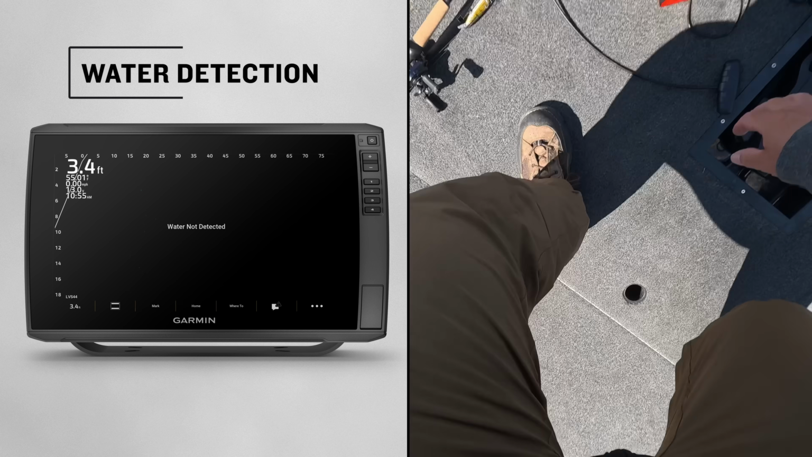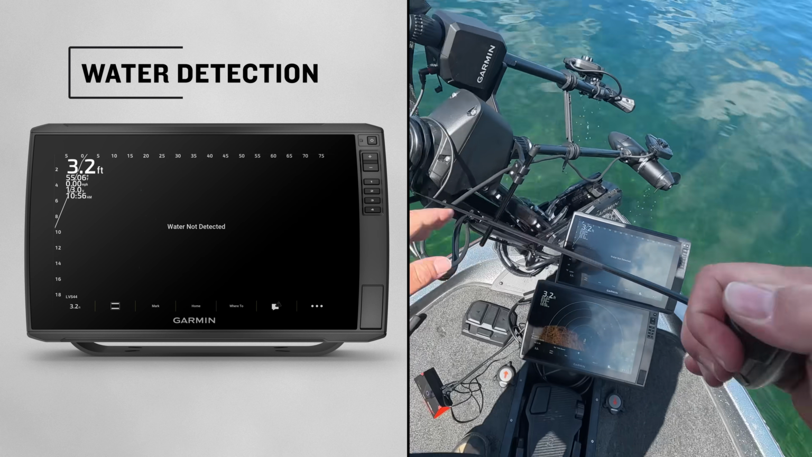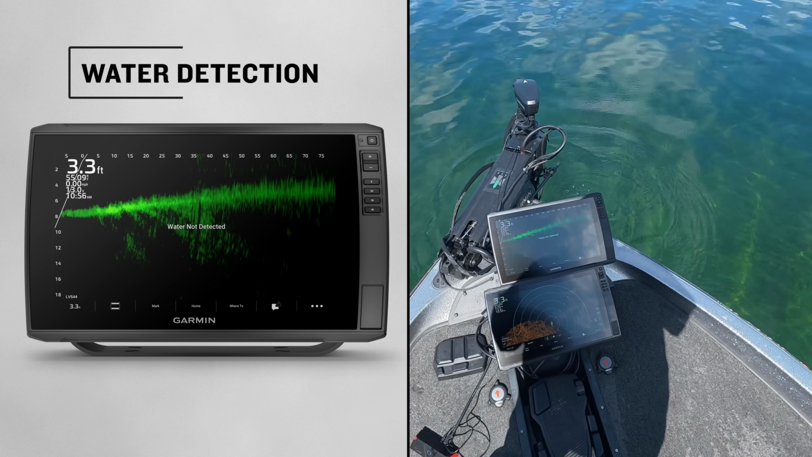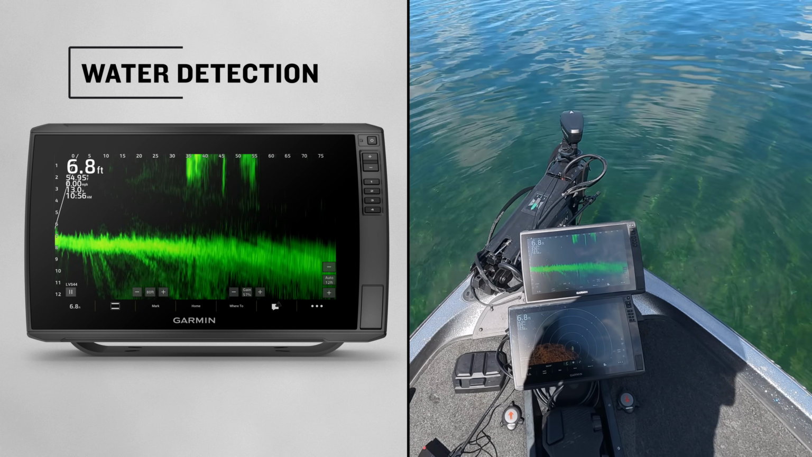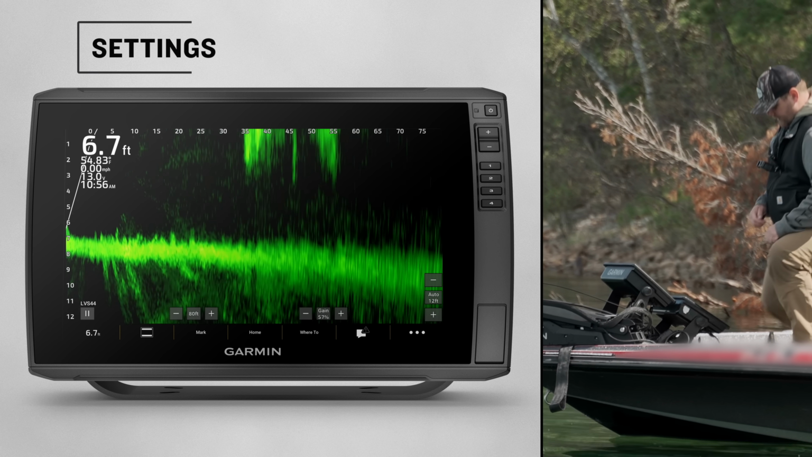So now if I go ahead and deploy my trolling motor here, as soon as this trolling motor gets in the water with that transducer, you'll be able to see right now on my screen it detected that it's in the water, and we're viewing some Livescope. So that's one of the really cool features with that Livescope 2. And now we can kind of roll through some of these settings.